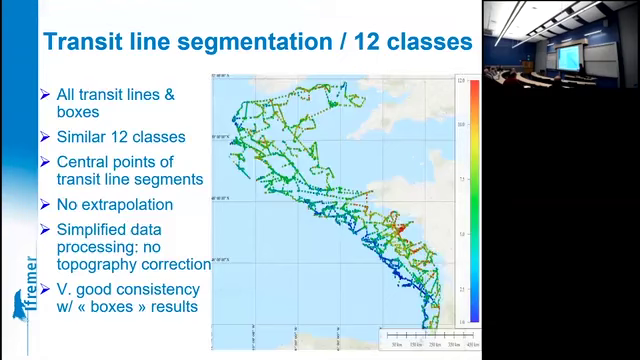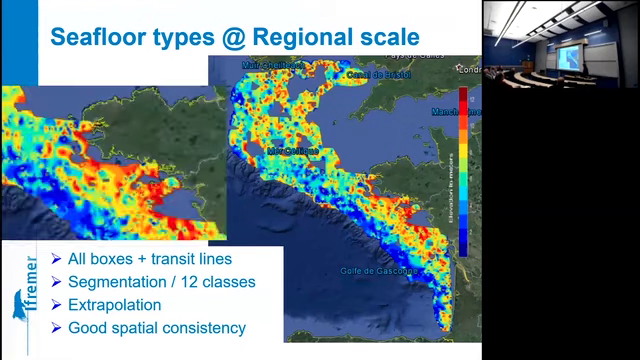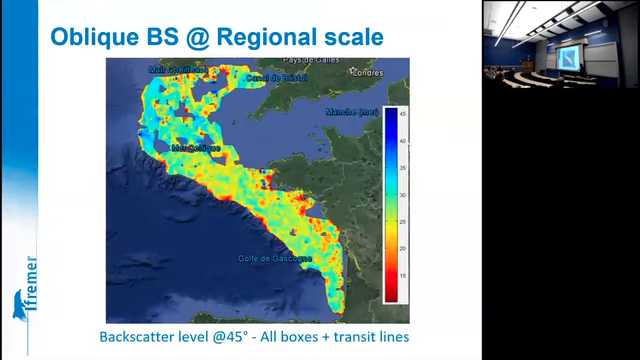So finally, we mixed this with the results from the boxes themselves, with some extrapolation and smoothing around it. And here we are. That's what we can get from this data set over the Gulf of Biscay. A zoom on the Brittany Cape. From this, you can extract various byproducts. Here I have plotted the backscatter at 45 degrees, for instance. Can do a lot of things.